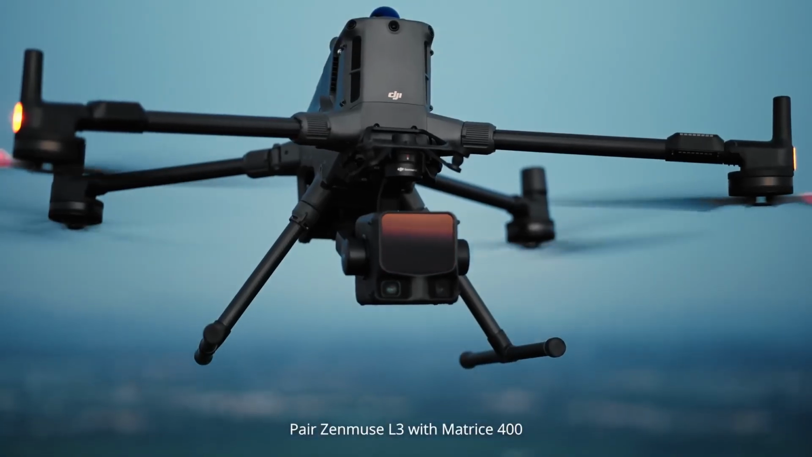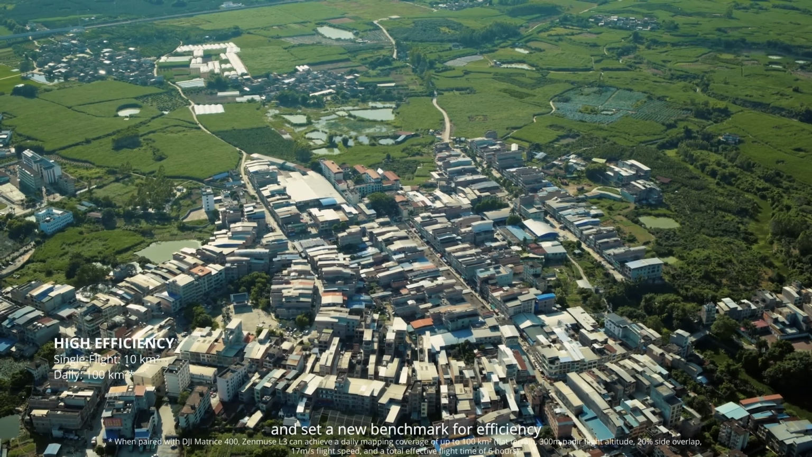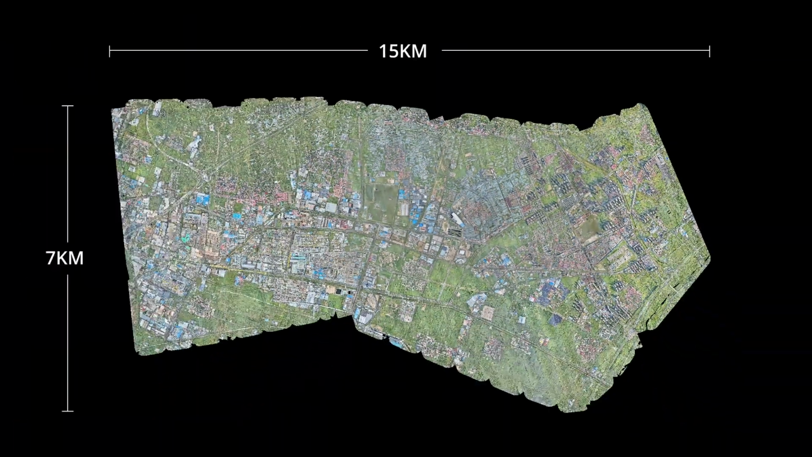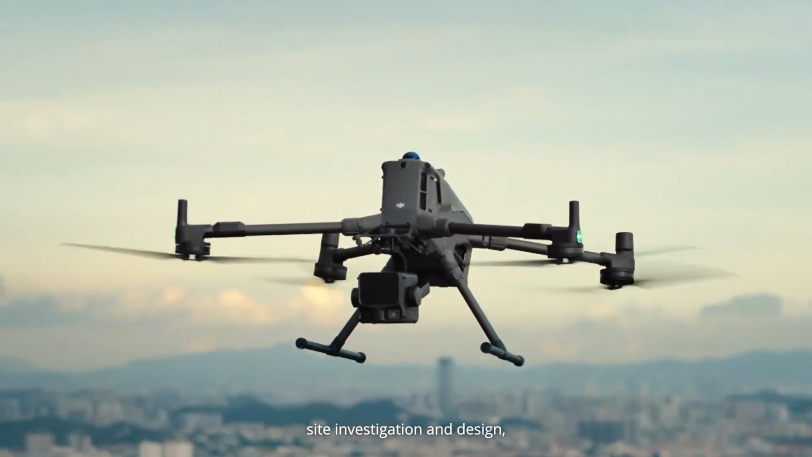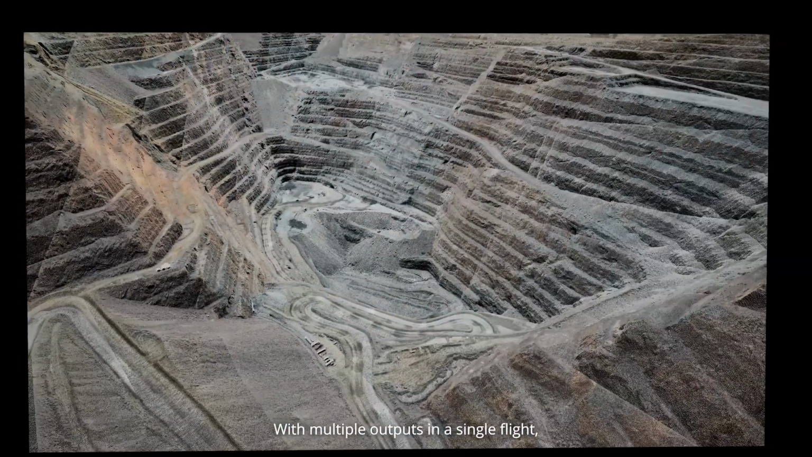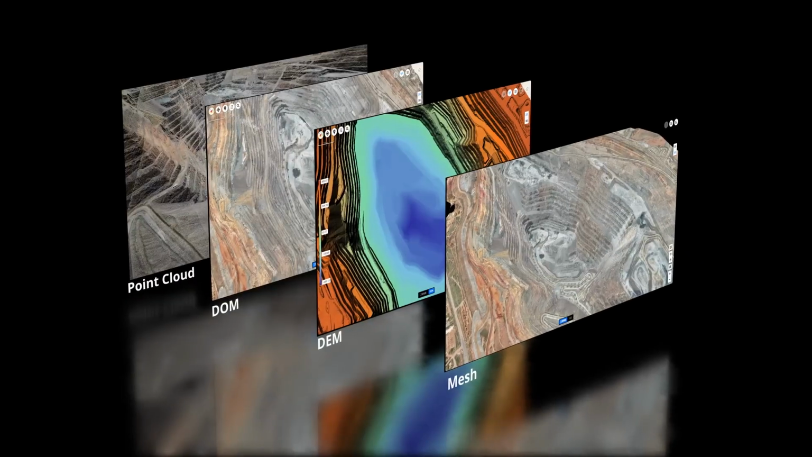Pair Zenmuse L3 with Matrice 400 and set a new benchmark for efficiency. Map up to 100 square kilometers per day. Ideal for topographic surveys, power corridor inspections, site investigation and design, and mine mapping. With multiple outputs in a single flight, repeat field operations are minimized.